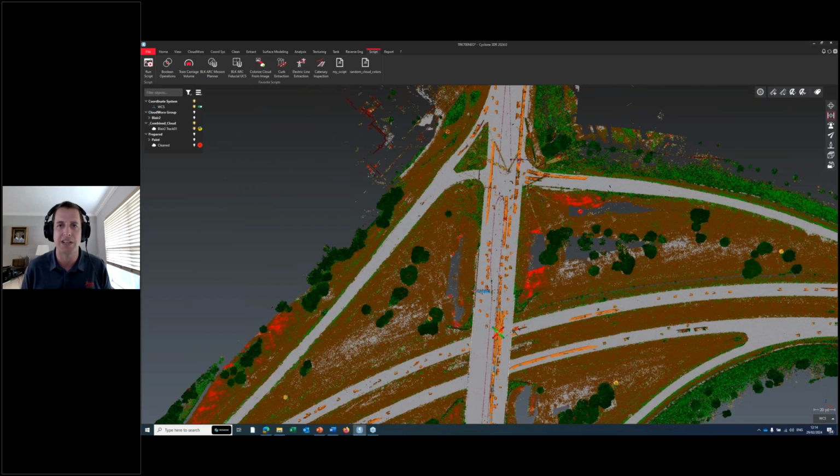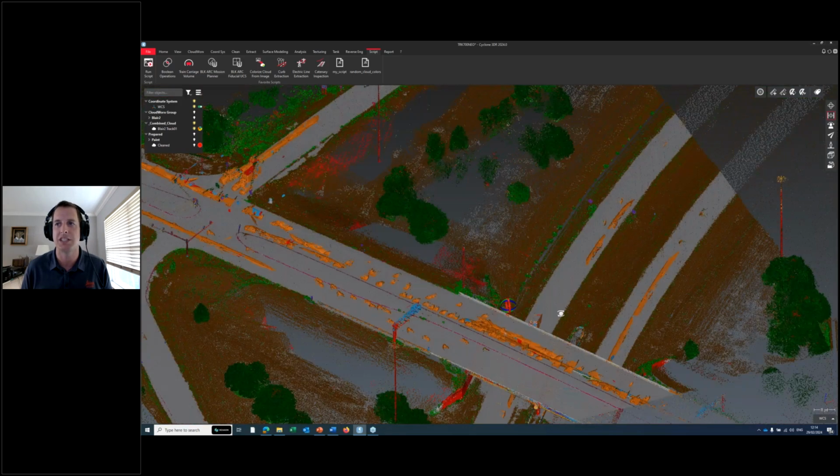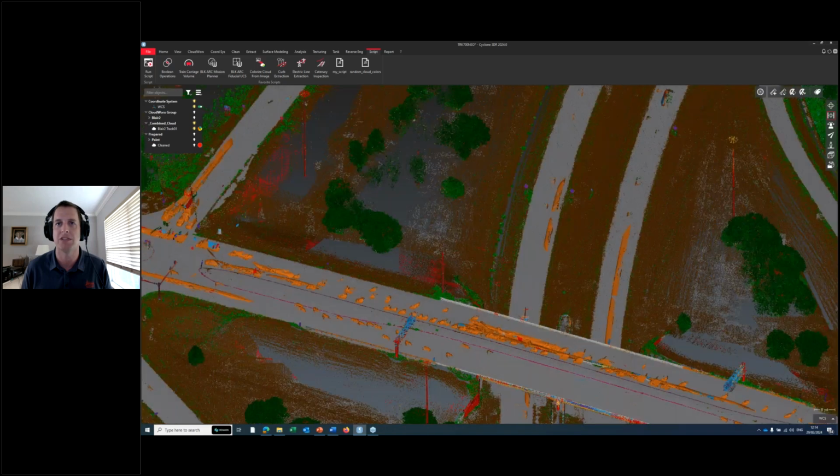This is with the NEO sensor, so it has 4 returns, and you've got great vegetation penetration. This time of flight LiDAR just looks really good.